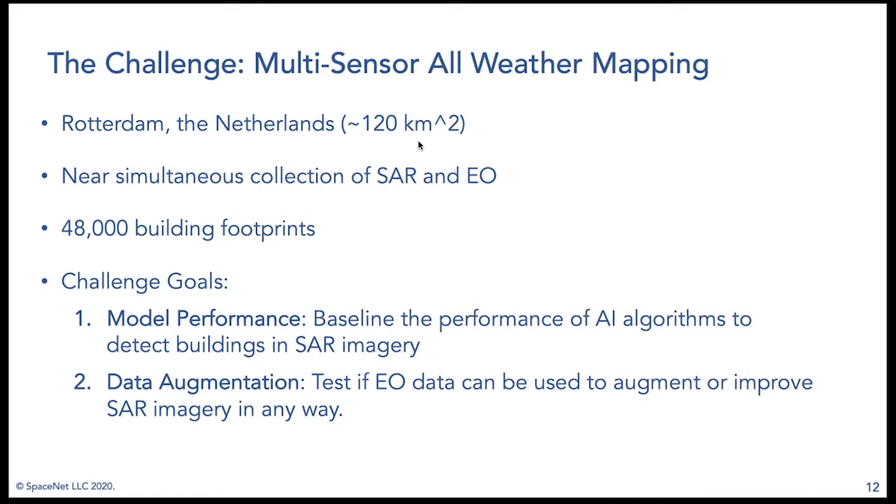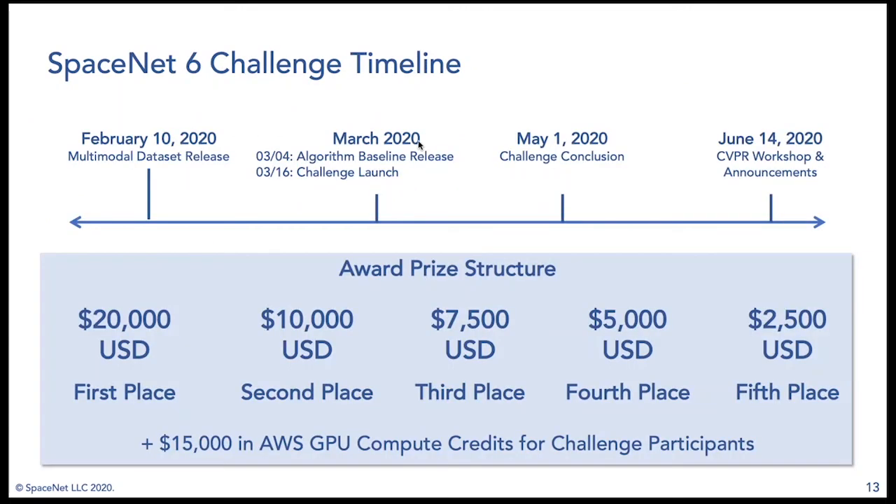So our two primary challenge goals: we really wanted to baseline the performance of AI algorithms to detect buildings in SAR imagery. So as I said, not a lot of SAR data out there. We're not really sure how well these will do in this case. And the second goal was to test if EO data can be used to augment or improve SAR imagery in any way. And I'll talk about how we structured the competition to really incentivize that.